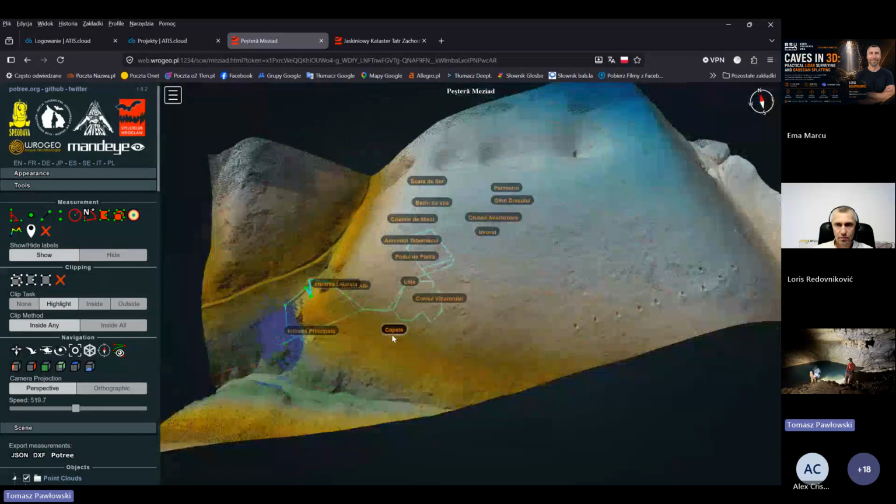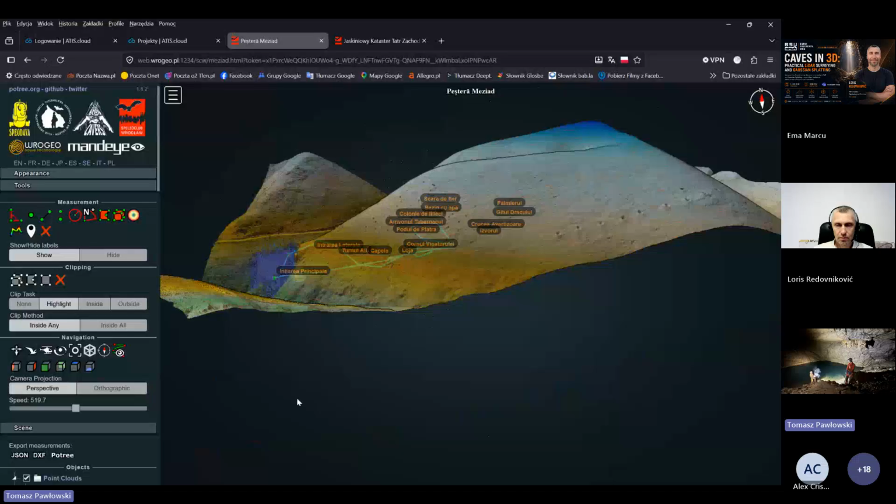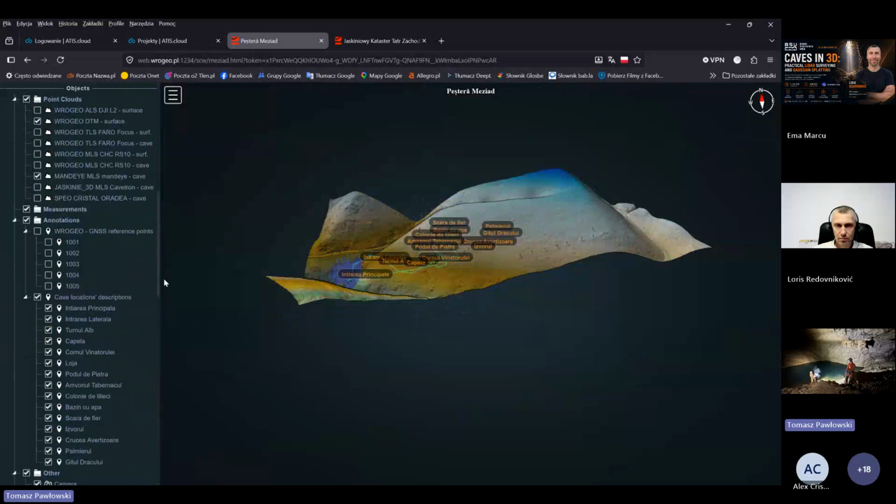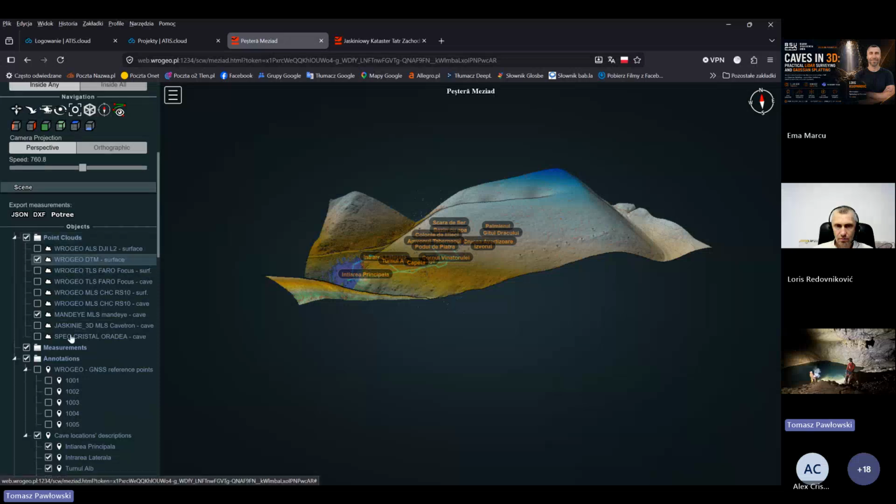in many countries. Example, this is cave Mesiat. We haven't finished, but in this cave we are comparing, I don't know, you see this? I hope. Yes, yes. We are comparing many surveying methods. Also Disto, brick, CaveWave. This is a new device after Disto.